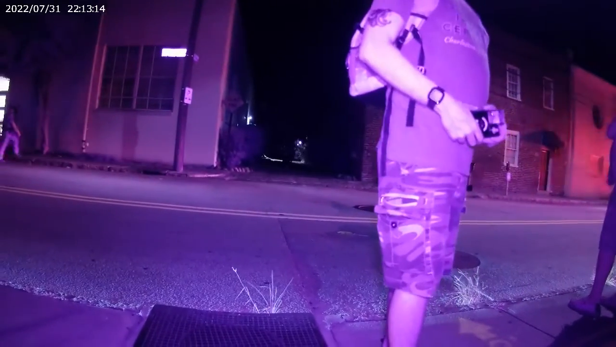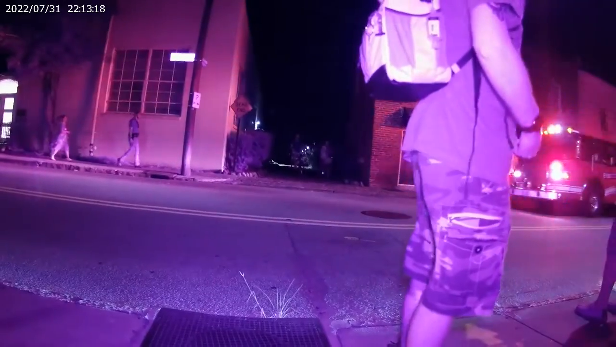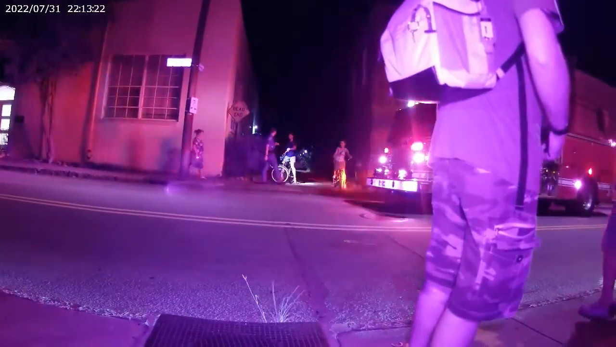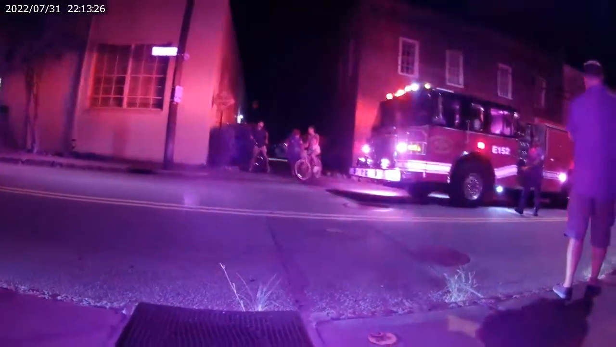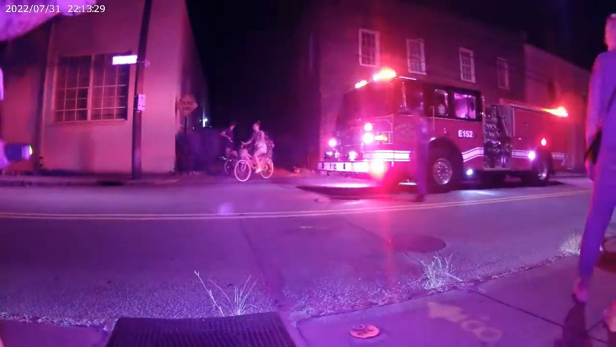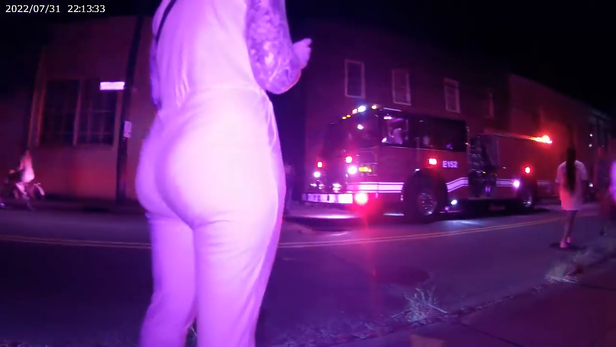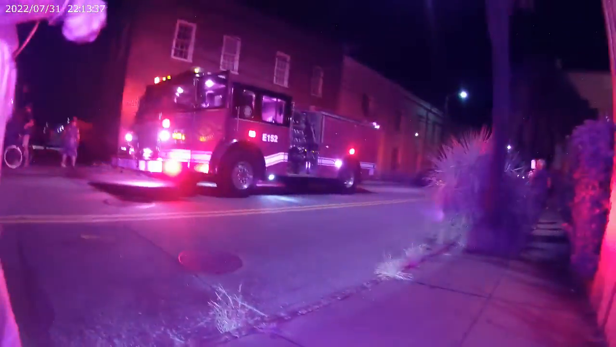I think that's our cue. Cops come, we gotta go. No, I'm kidding. Head down this way. I want to see what the police are doing now. It's a dead body.